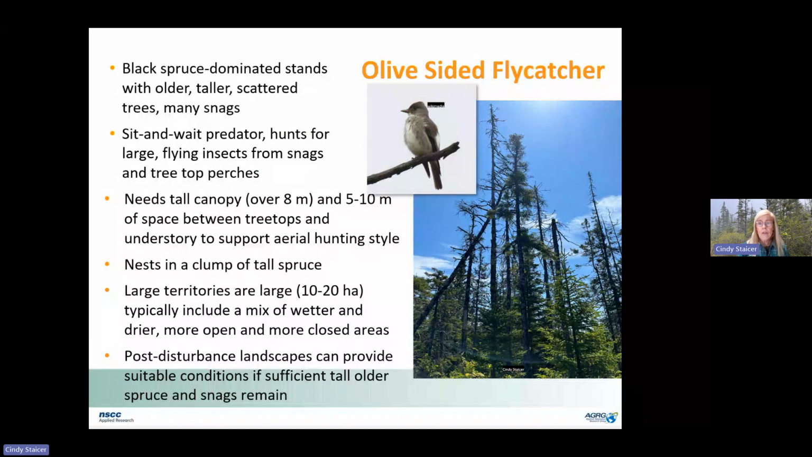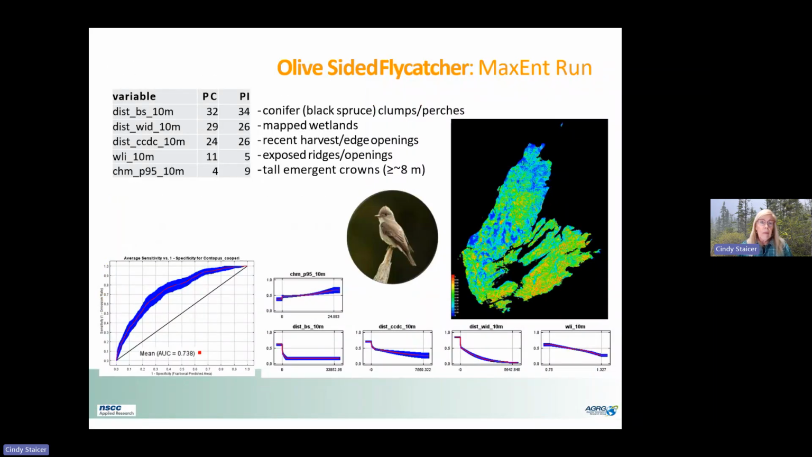For olive-sided flycatcher, black spruce dominated stands with older, taller, scattered trees, and many snags are important. The model found 5 variables to be important: the distance to black spruce stands, the distance to mapped wetlands, the distance to recent harvest or edge openings, exposed ridges and openings, and tall emerging crowns, which is what I was saying the birds need for foraging.